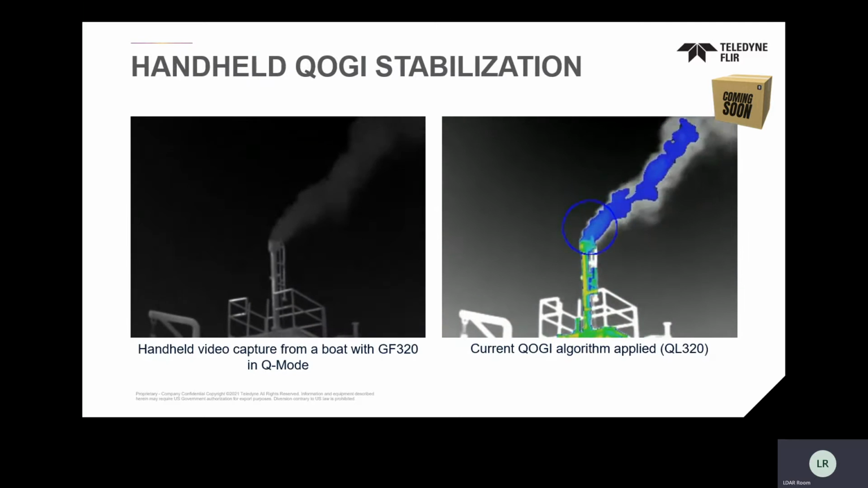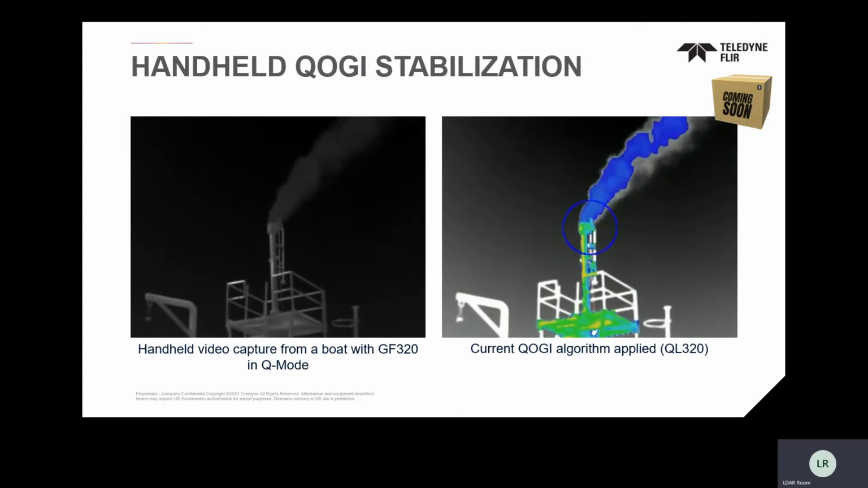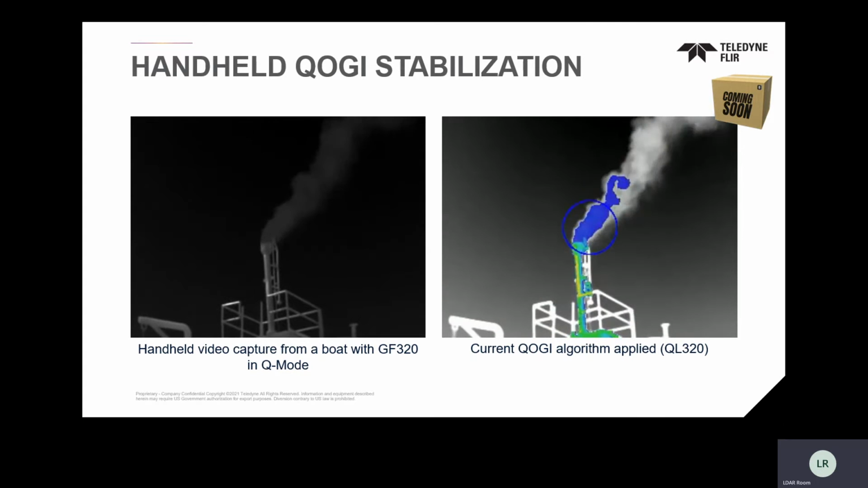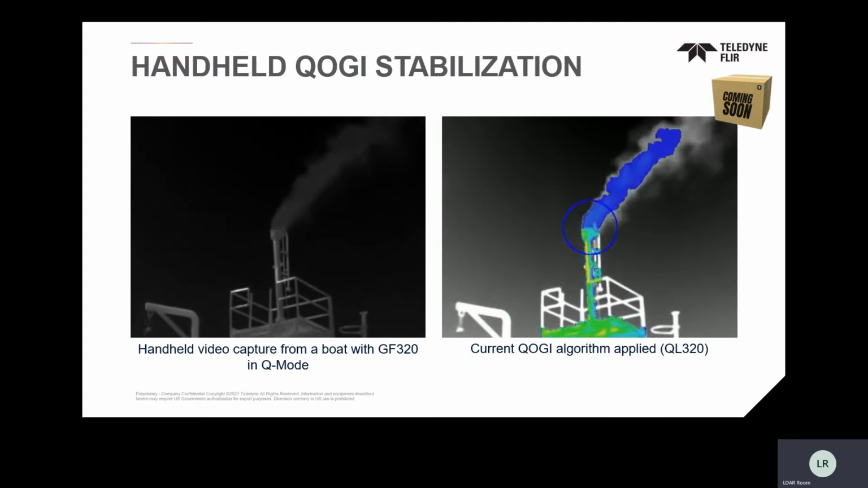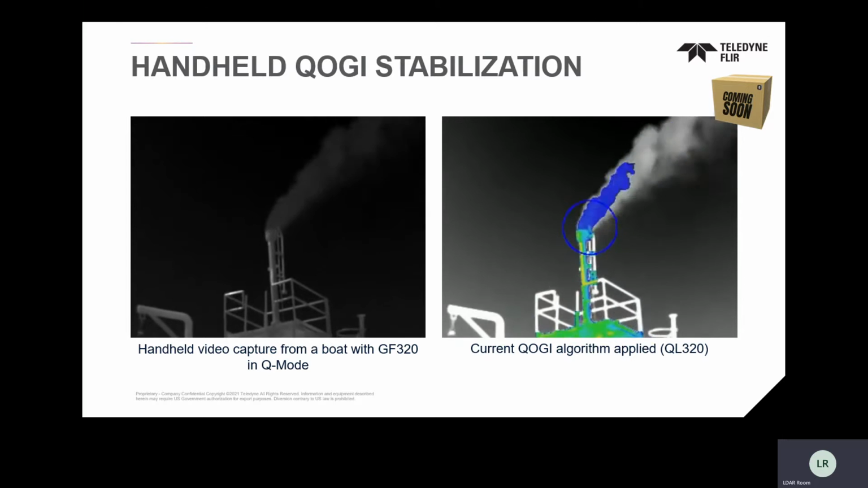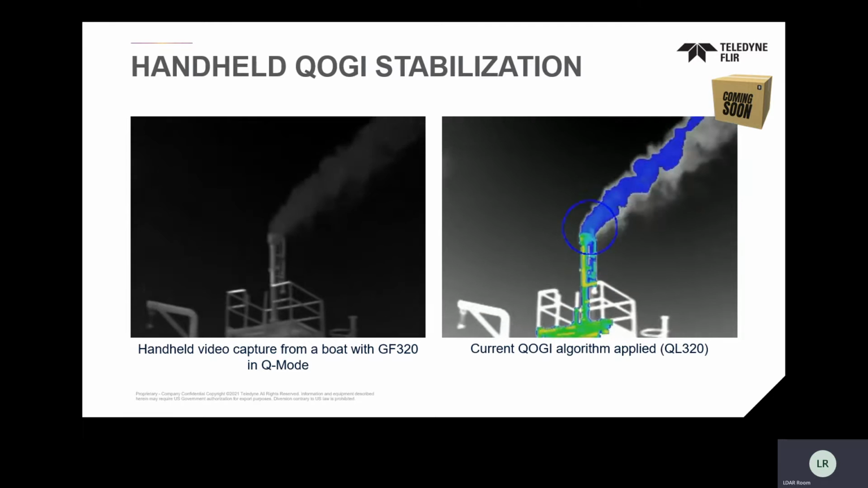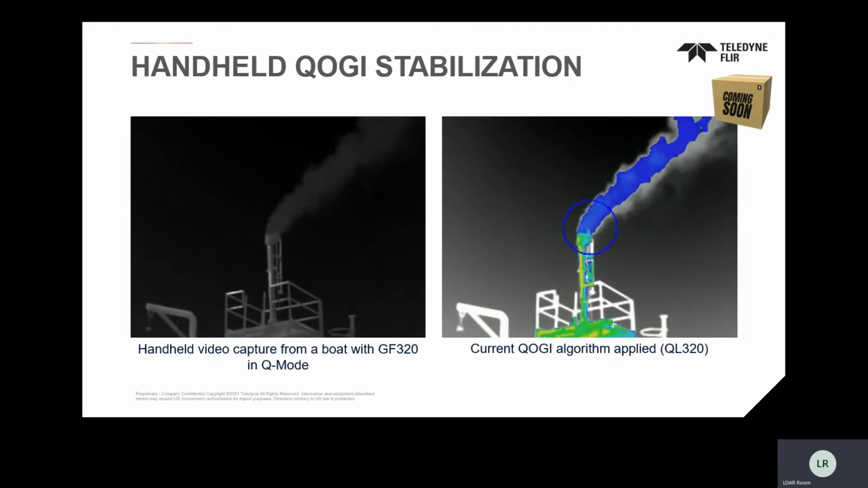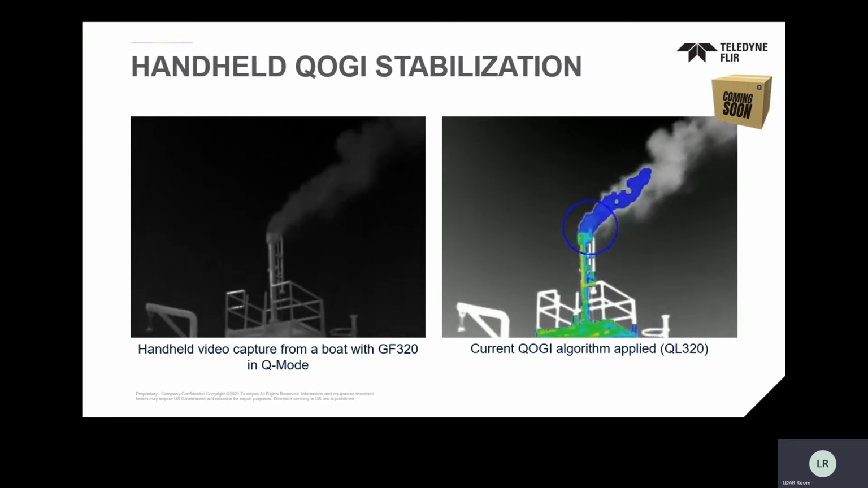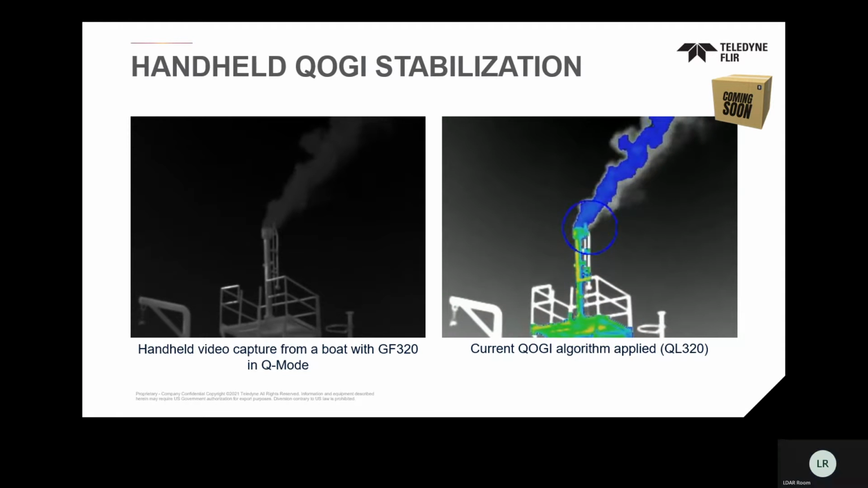One thing that I'm super excited about, and the Providence team has done a great job of tackling a challenge, is stabilization. One of the things that you need to do when you use the camera is, because you're looking at a moving plume, and if you're moving the camera while looking at a moving plume, everything looks like a plume because it's all moving as well.